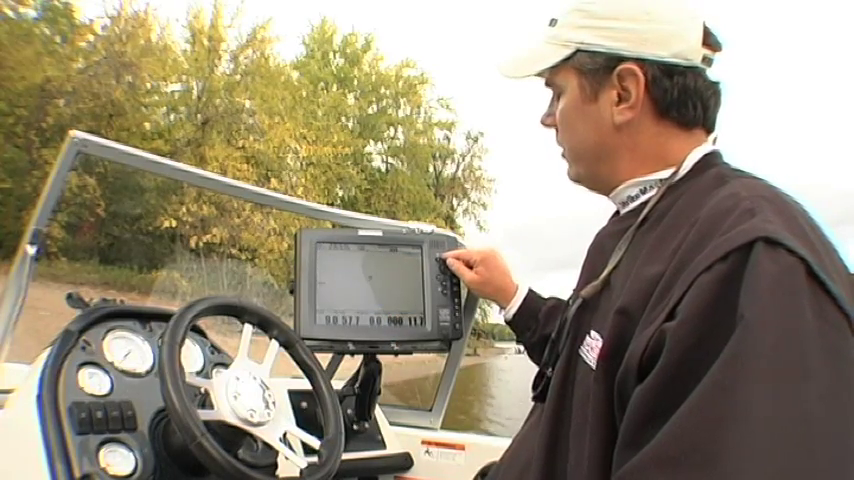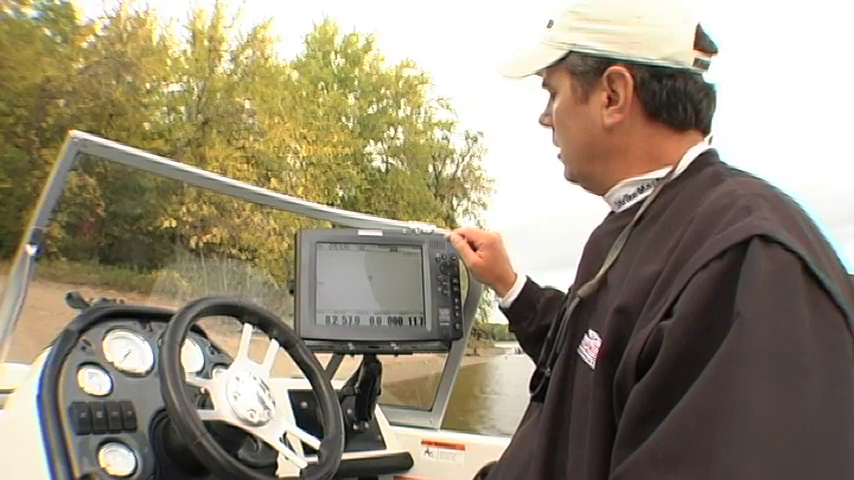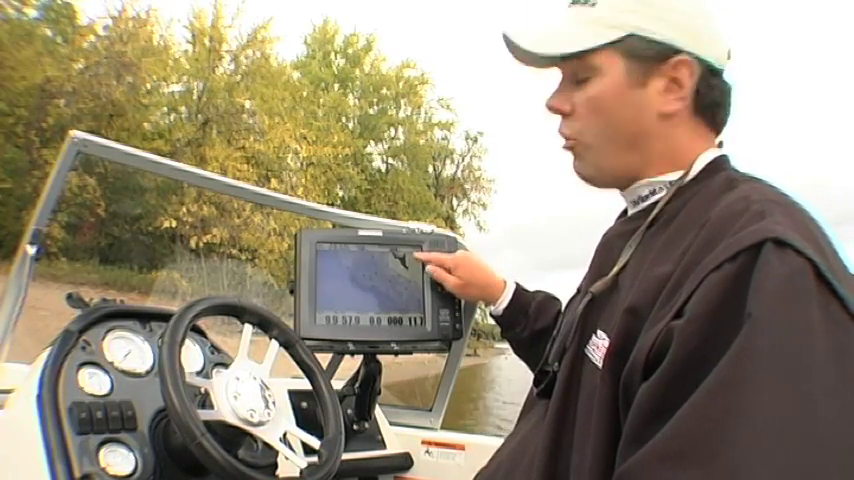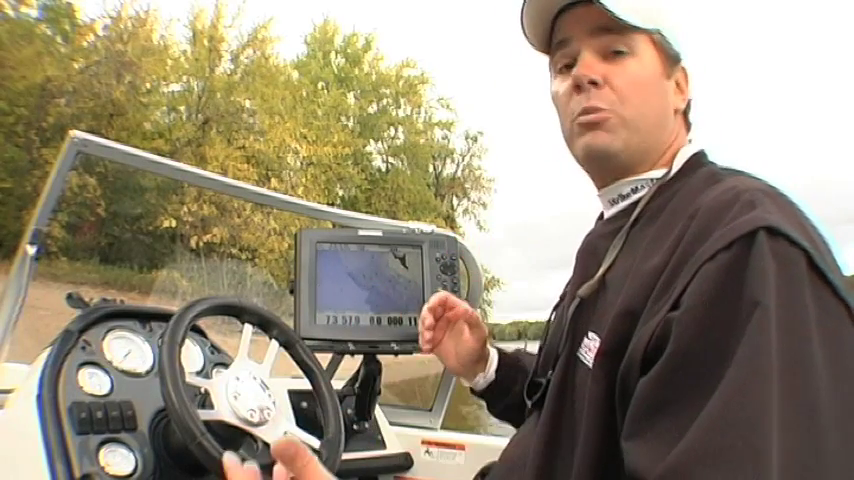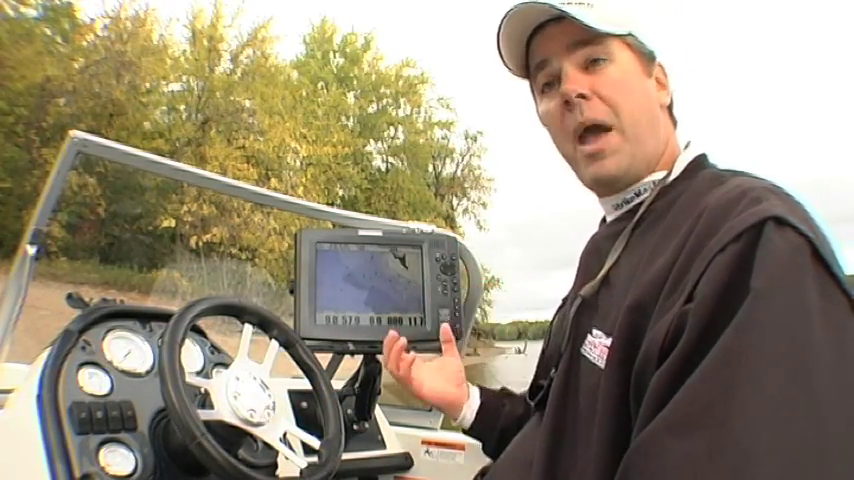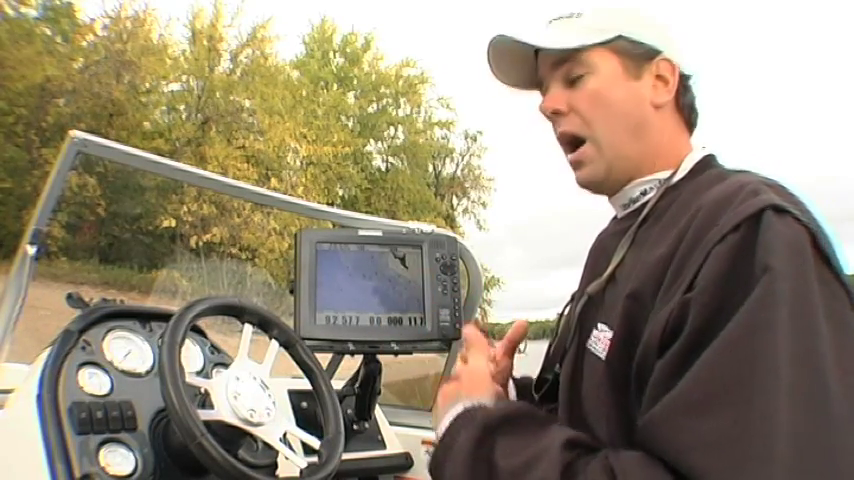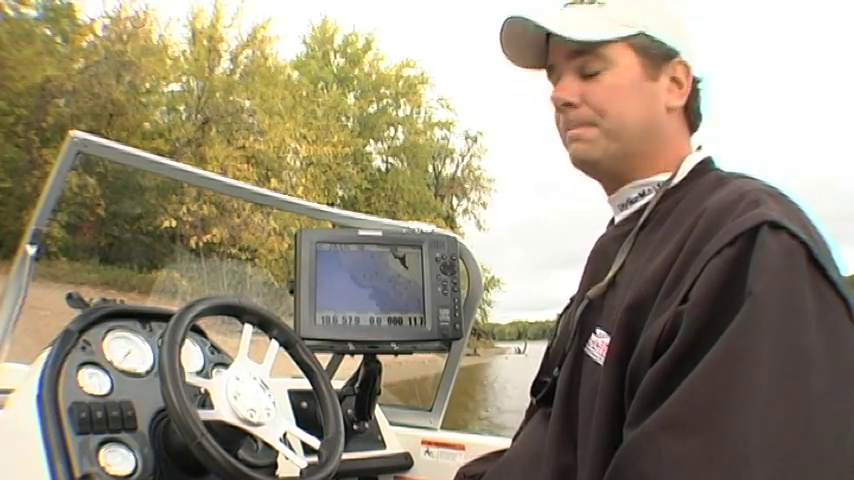We'll zoom in here just to give you a little bit better look. And what was water over the top of these reefs is now painted in brown, which indicates dry land. This is an incredible feature for any angler that fishes a body of water where the water levels fluctuate. You're able to correct the map and display actual information that's usable to you on the day that you're actually fishing. This is an exclusive feature from Lakemaster.